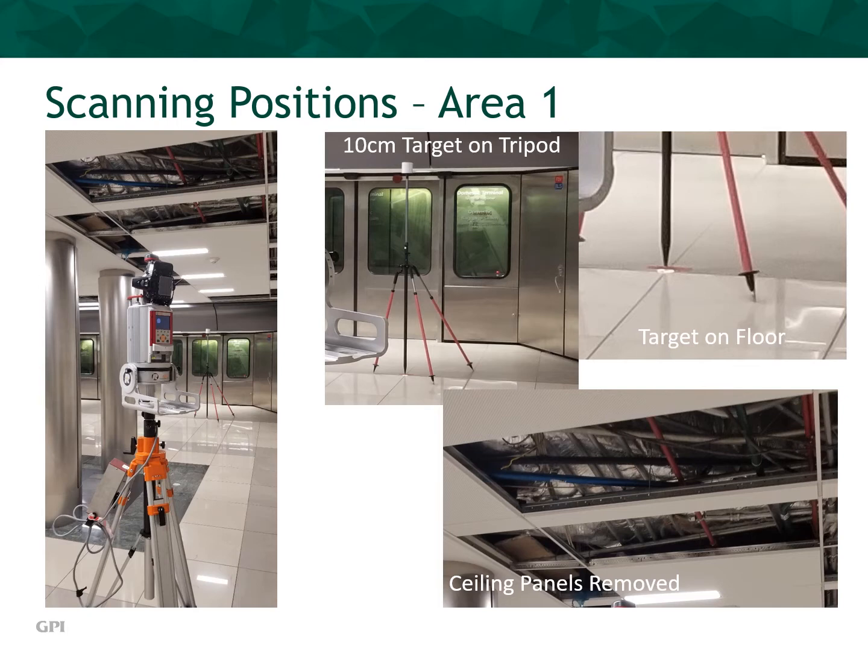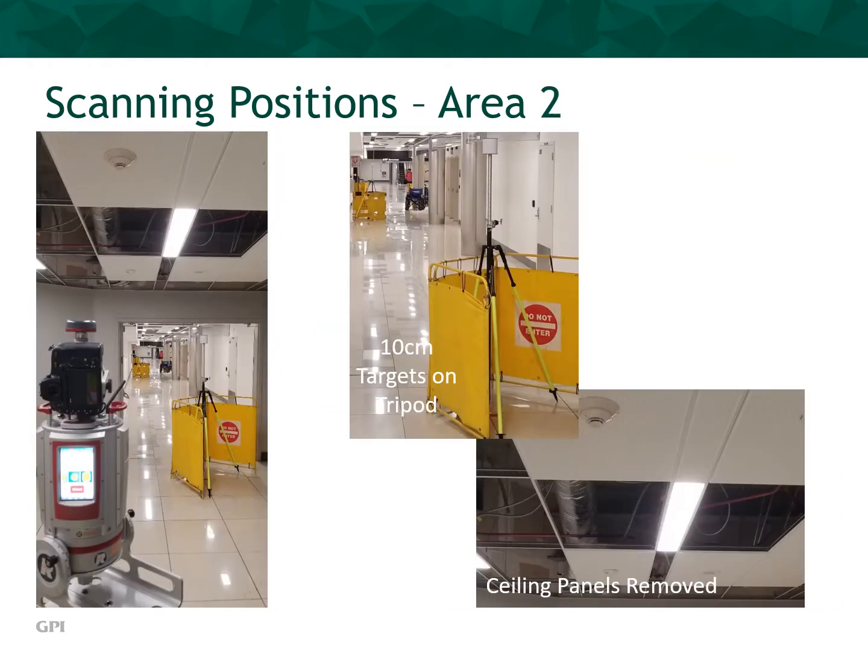In an airport facility, the vast majority of HVAC, electrical, plumbing, and communication infrastructure traverse through the cavities and suspended ceilings, so it is vital to remove ceiling panels to expose and capture these features in each and every scanning session. In this instance, on the left image, the scanner is set up in a hallway with light to moderate pedestrian and airport staff traffic.